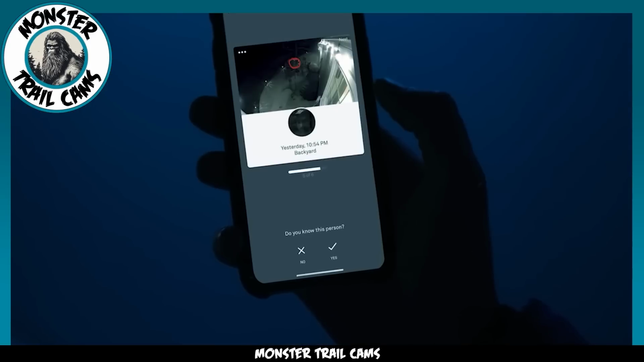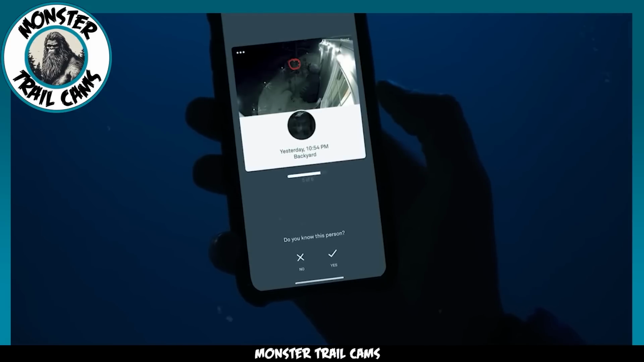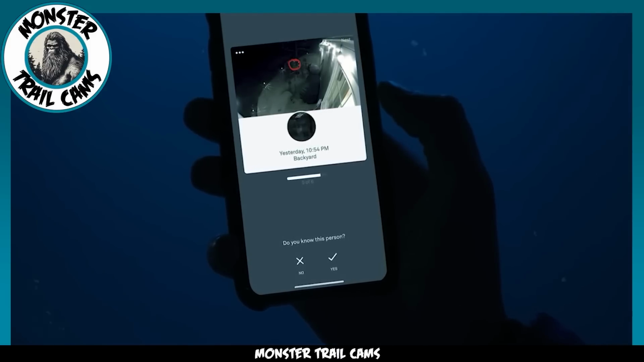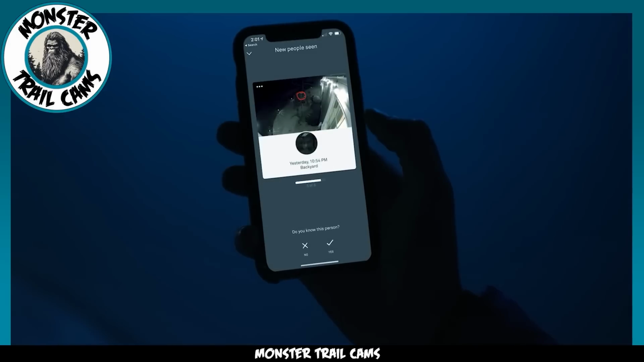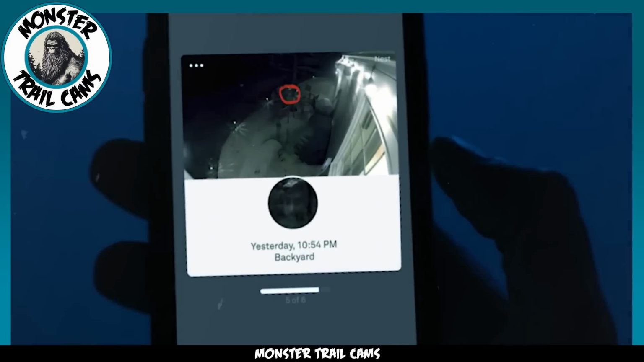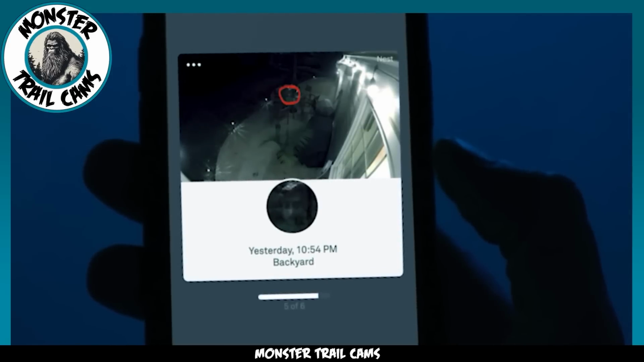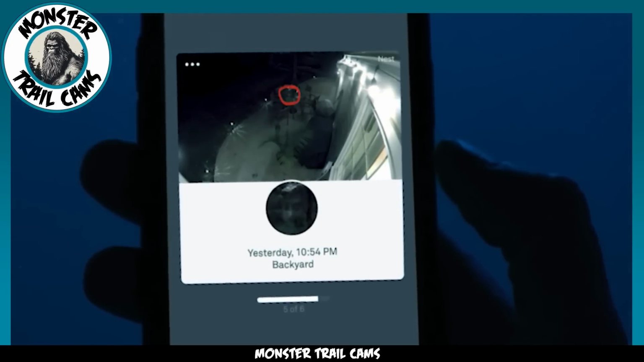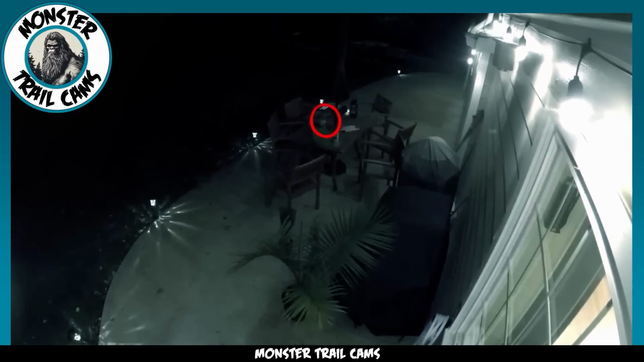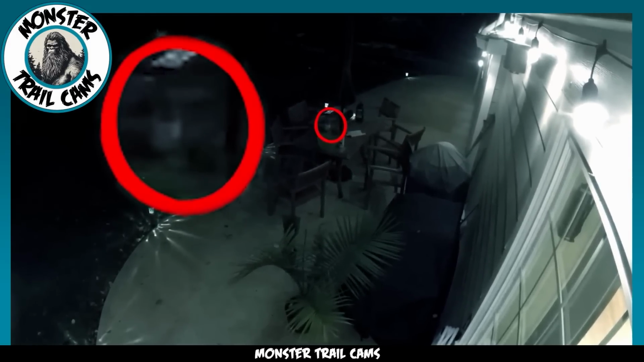It was precisely 10:54 p.m., and the security alert presented a mystifying question. Do you know this person? On the screen was what appeared to be a foggy, almost transparent face lurking in the yard. The original poster, OP, shared their story on Reddit and mentioned that they weren't immediately asserting that the image was of a ghost. Still, they couldn't help but be spooked by the ghostly visage.